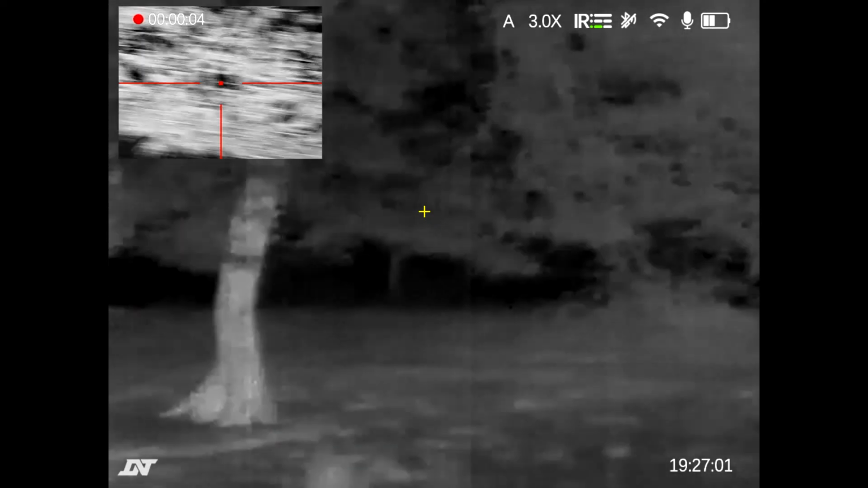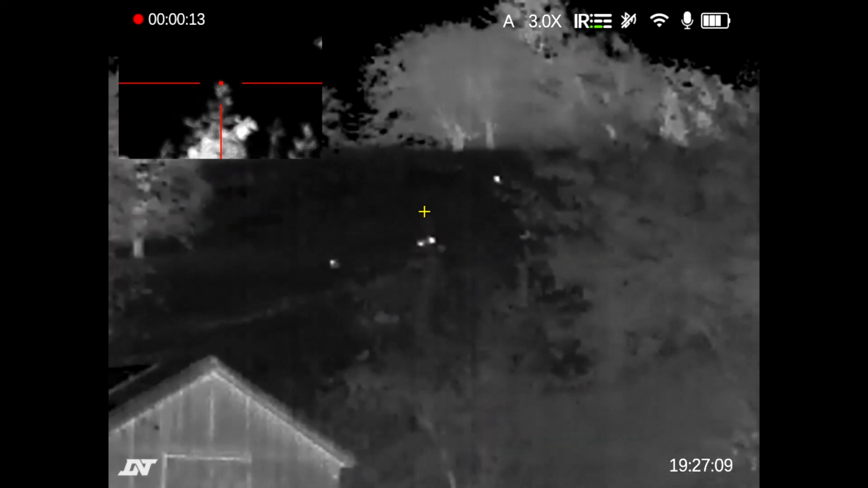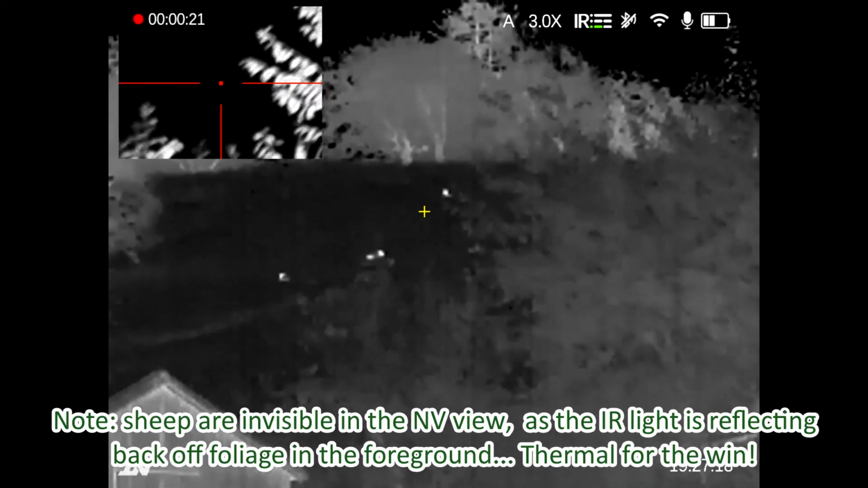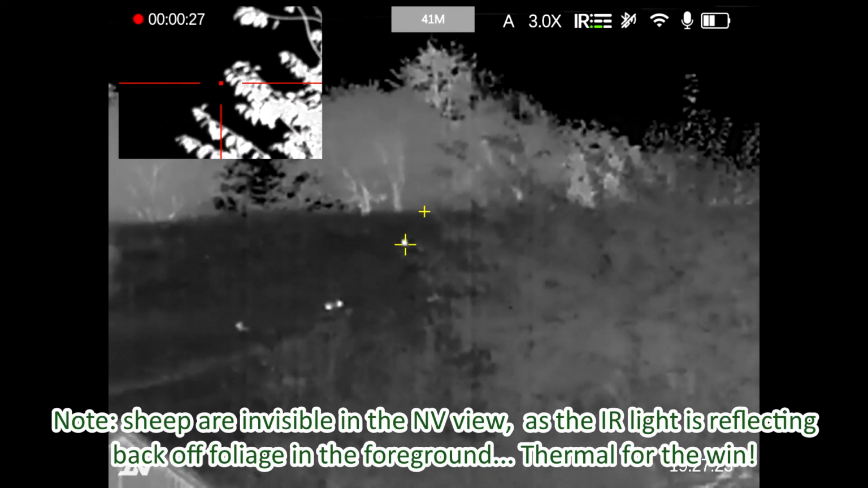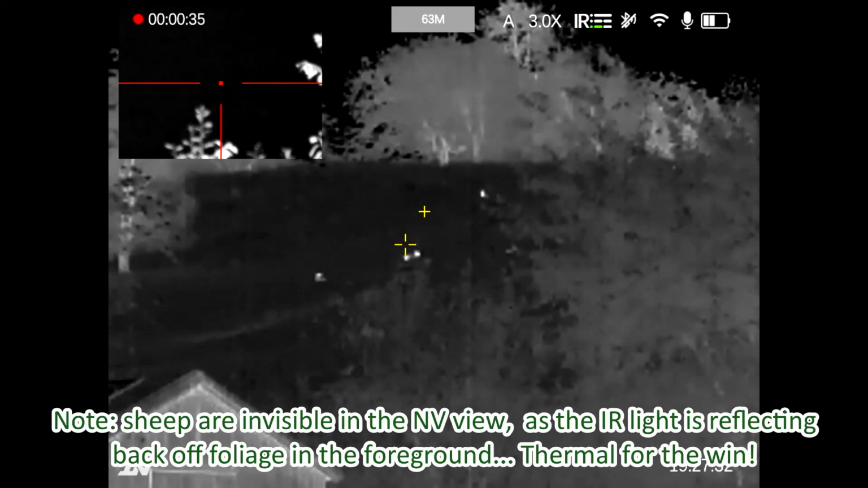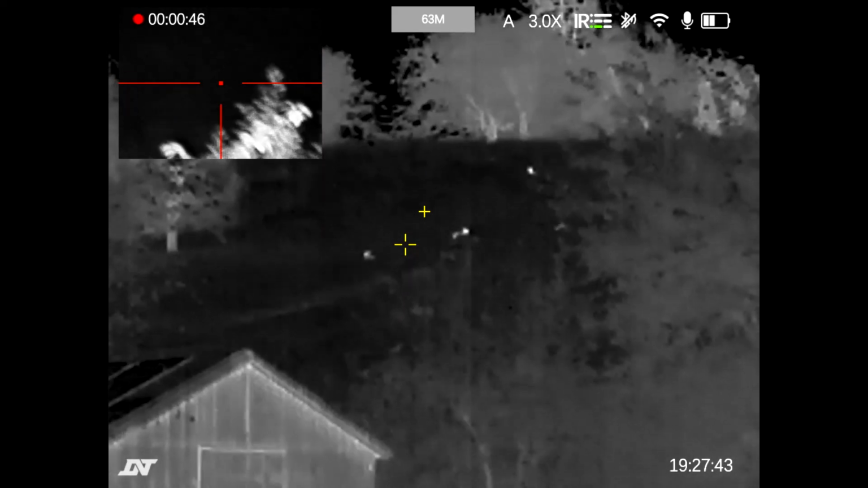Okay. Now if I scan around to the right, beyond the shed. There are some heat sources up there, not visible in the night vision because they're too far away. Let's show you how far. Get away from that bush. 311 meters. Yeah, 311, 317 meters. So that's sheep in the field.